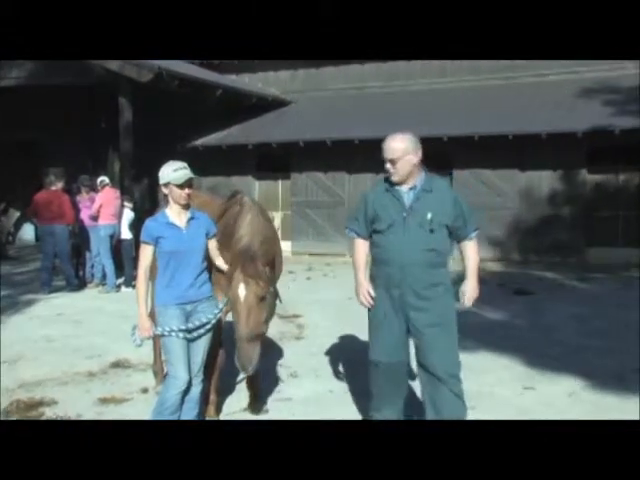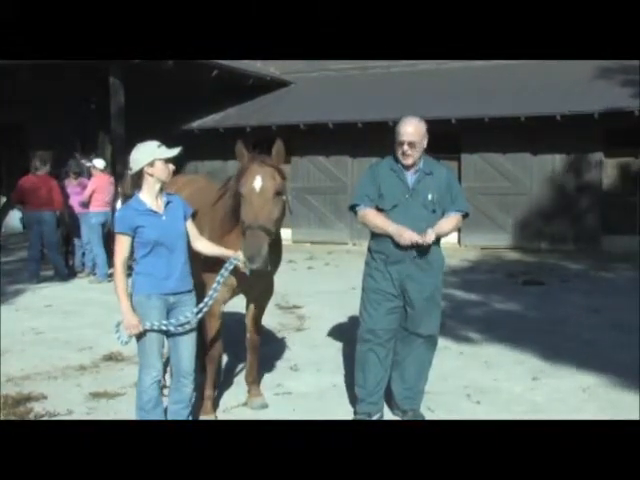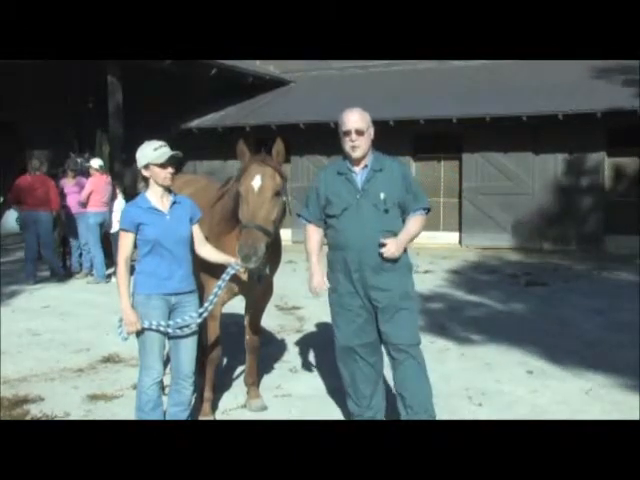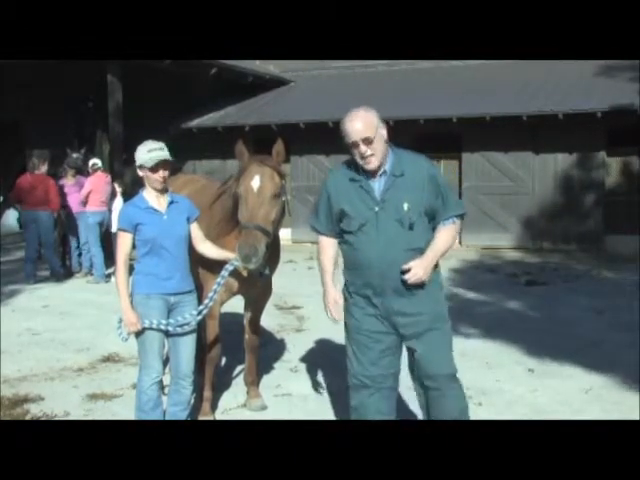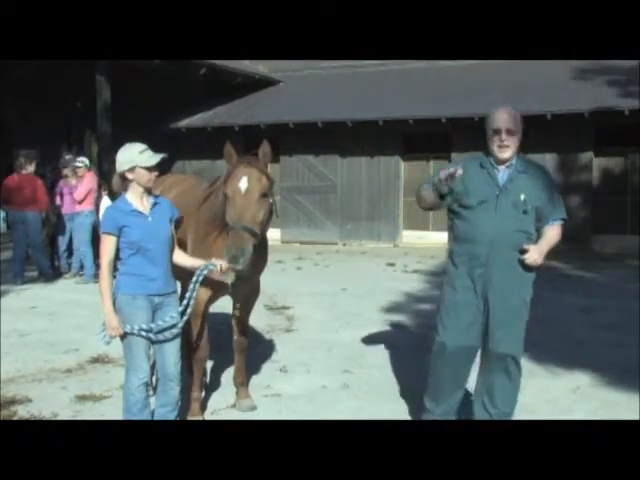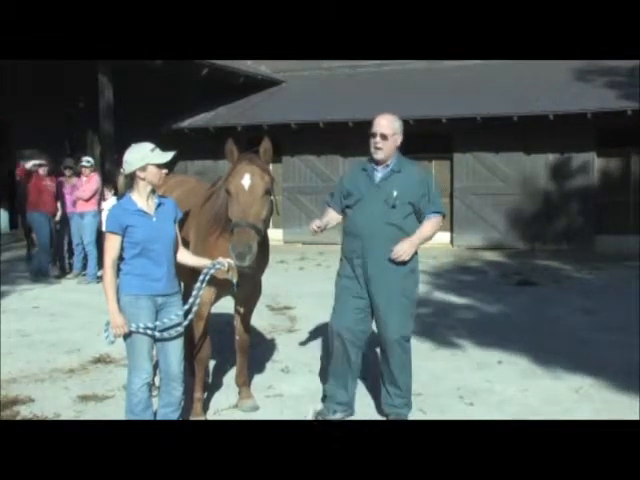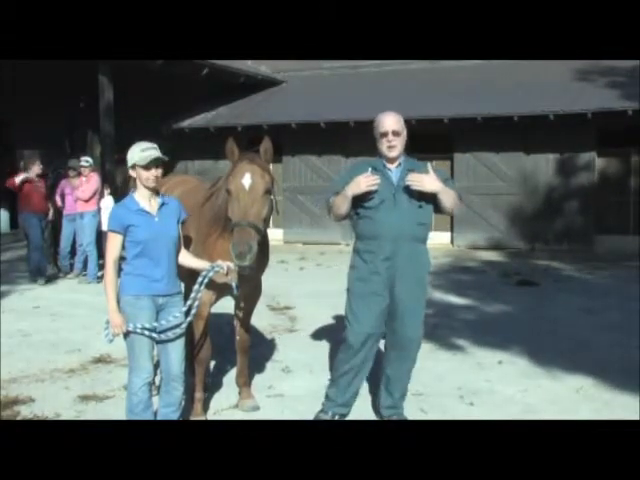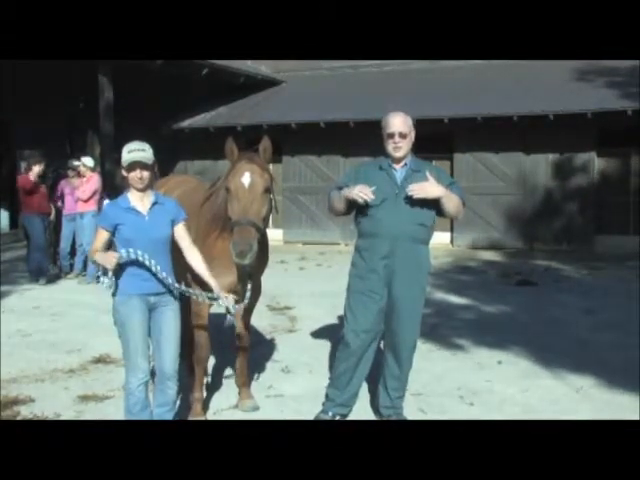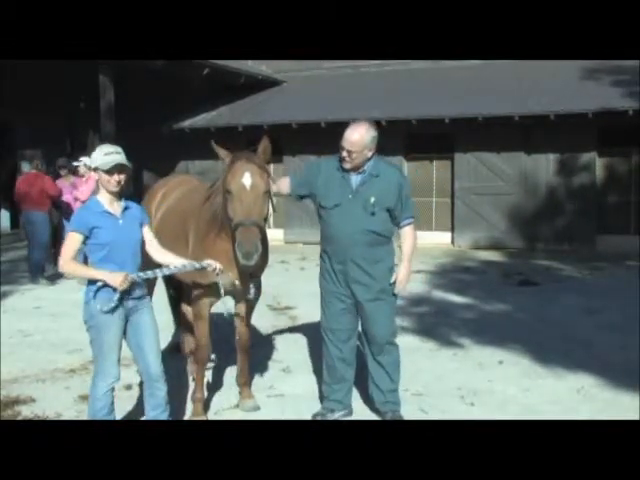That's very important. When I check his pulses, I'm checking them Eastern medicine wise. There are 12 different pulses that I'm looking at. I find his kidney pulse is down, his spleen pulse is kind of erratic, and his liver pulse is up. So I'm looking for issues anywhere along those meridians. I'm going down along his neck.